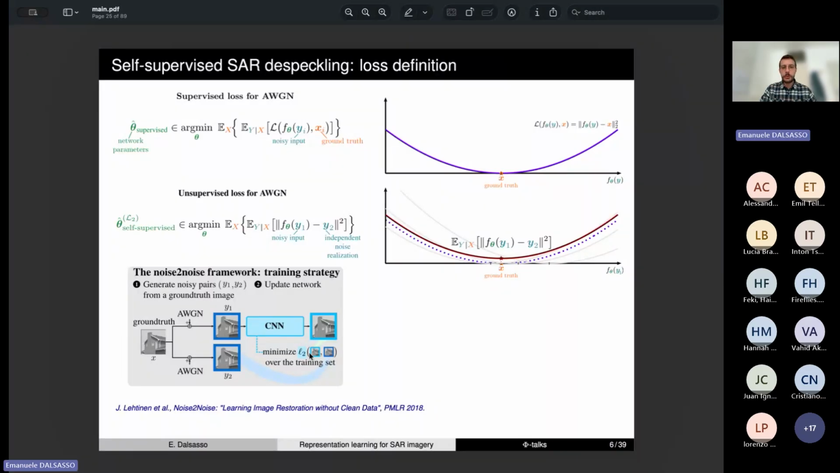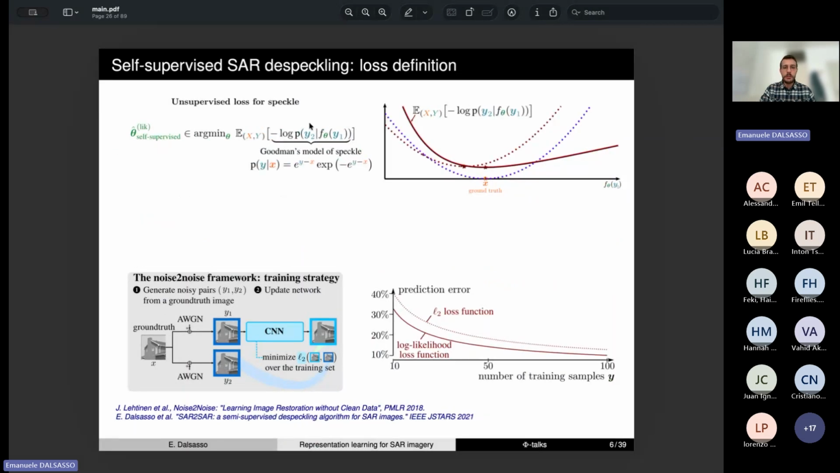Well, that was demonstrated for the case of the L2 loss function, but actually this property is much more general. And if we know the distribution of the noise at each pixel, we can actually replace the L2 loss function with the log likelihood of the noise model, which in our case has this specific formulation.